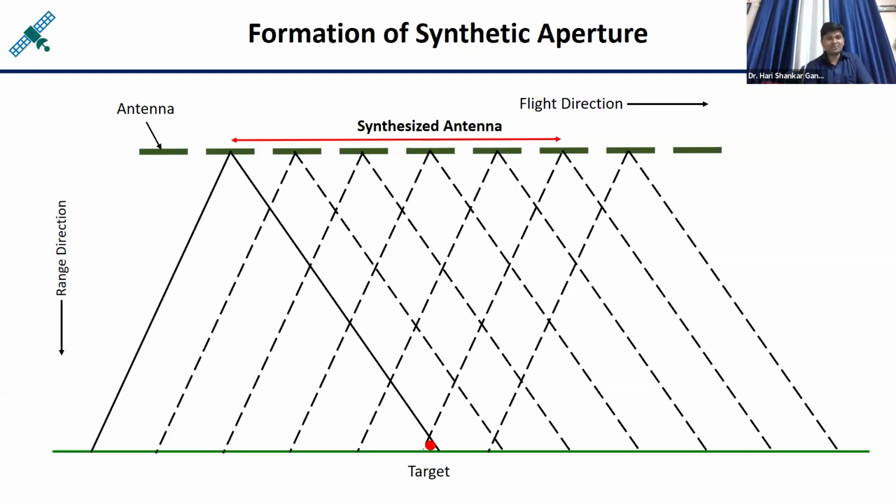So in the same way you can compare. If the antenna is only here, a small amount of energy is observed about this particular target. If from here to here the satellite is continuously observing this target, it means more and more information it is capturing about this target. More information about this target means the resolution of the images can be improved.